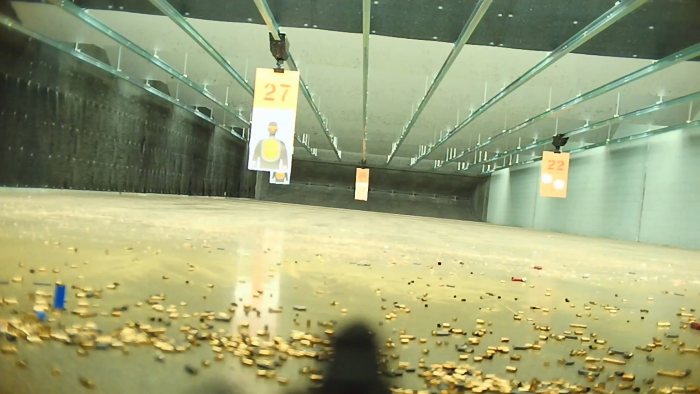So far my tests have revealed that if I put it in front of the optic, it shifts the point of aim rather significantly. In my indoor test, of which you can see a video right here, the point of impact was shifted high and to the left by about a foot in each direction.